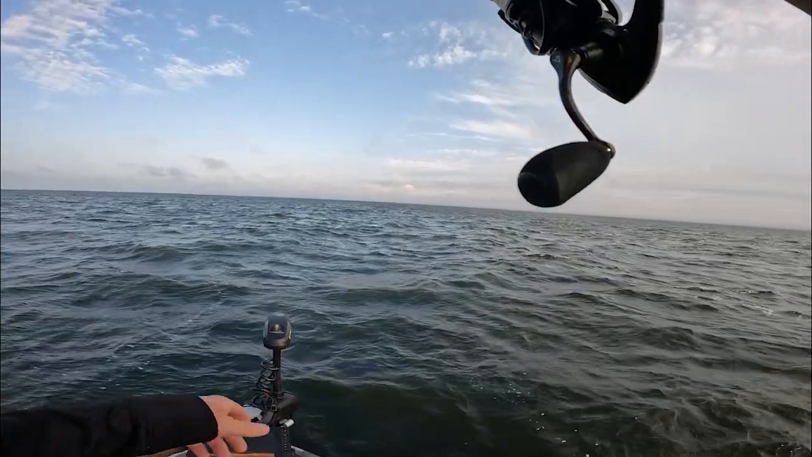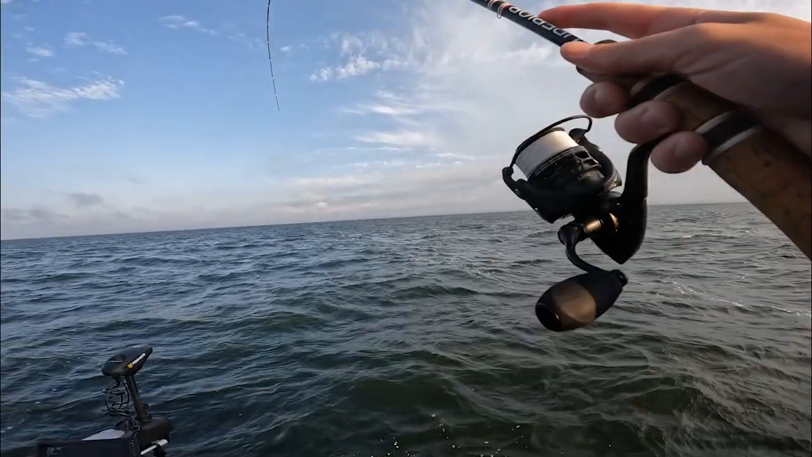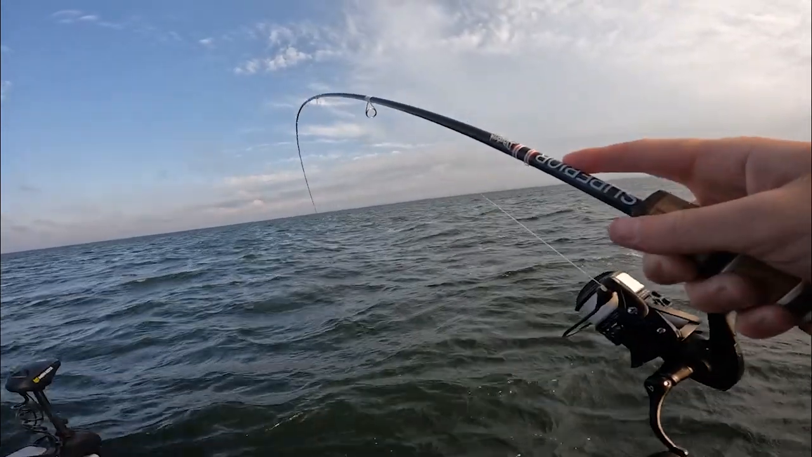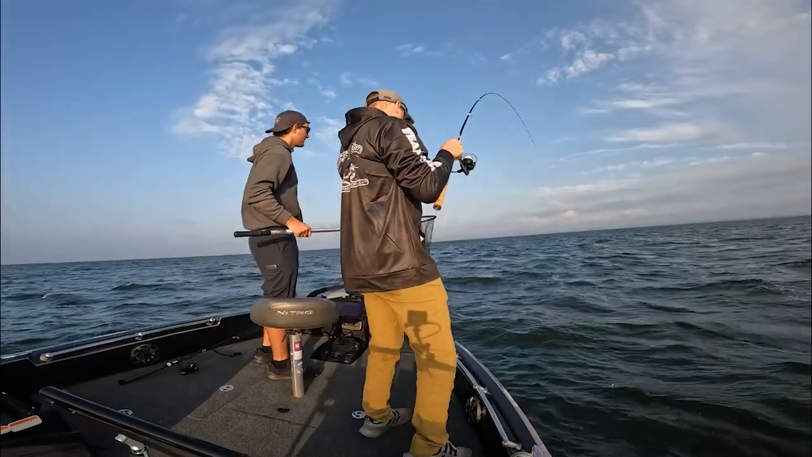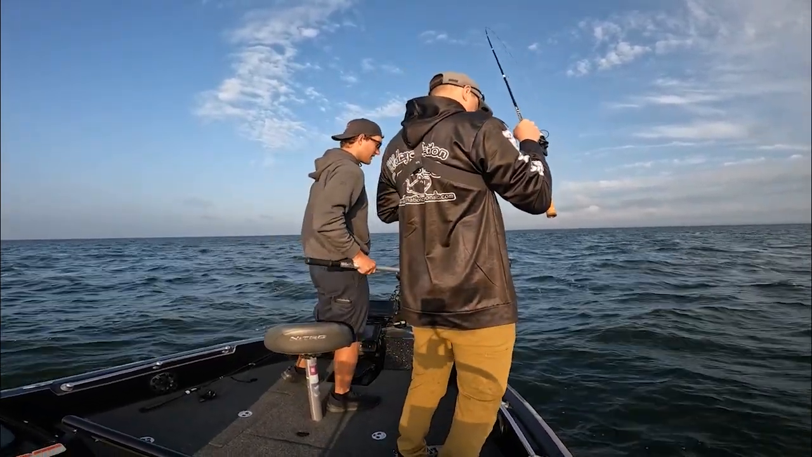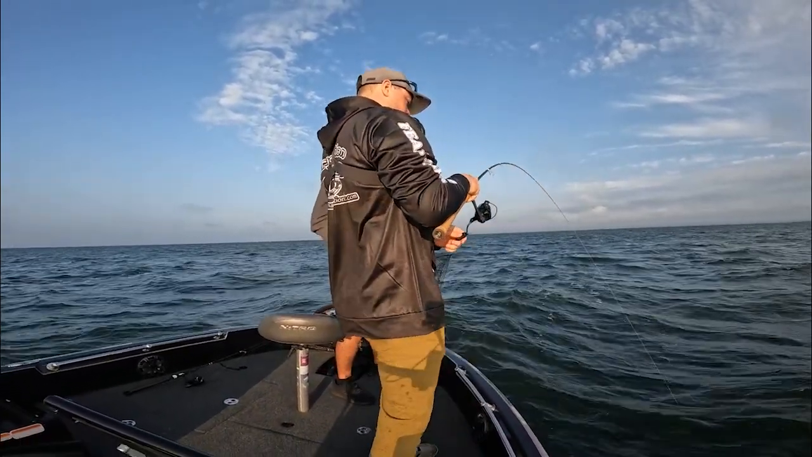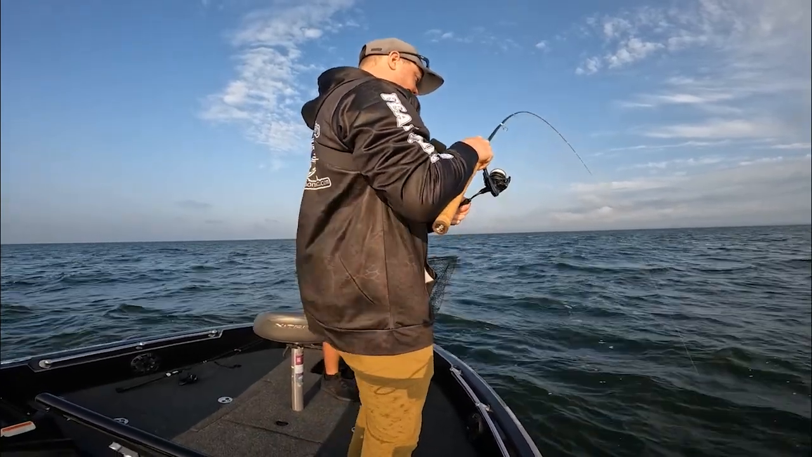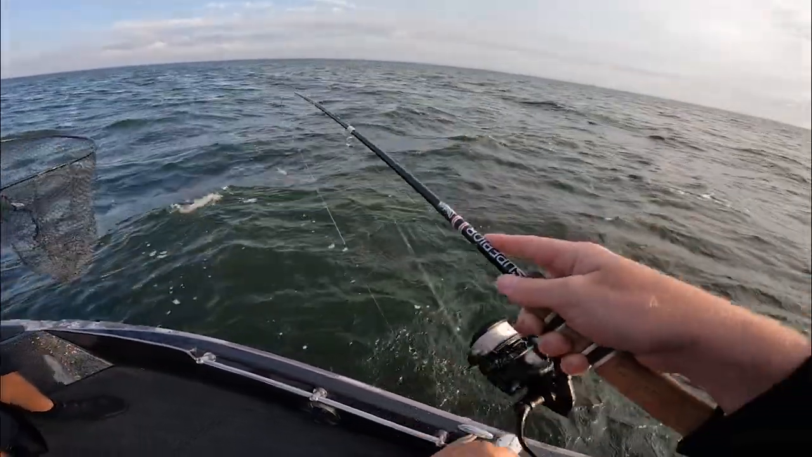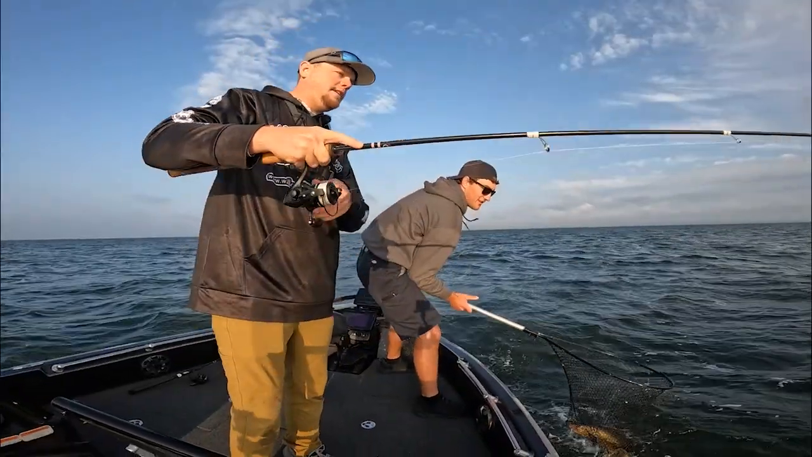We are looking at an absolute pile of fish. I'm really hoping the camera's picking that up on the screen for you guys. I am hooked into something better here. This one might not be an eater, Mike. Looks like a nice one. Staying straight down. Oh, he's not happy. Yeah, that's a nice one. That's a good one. Nice. There we go, off in the net.